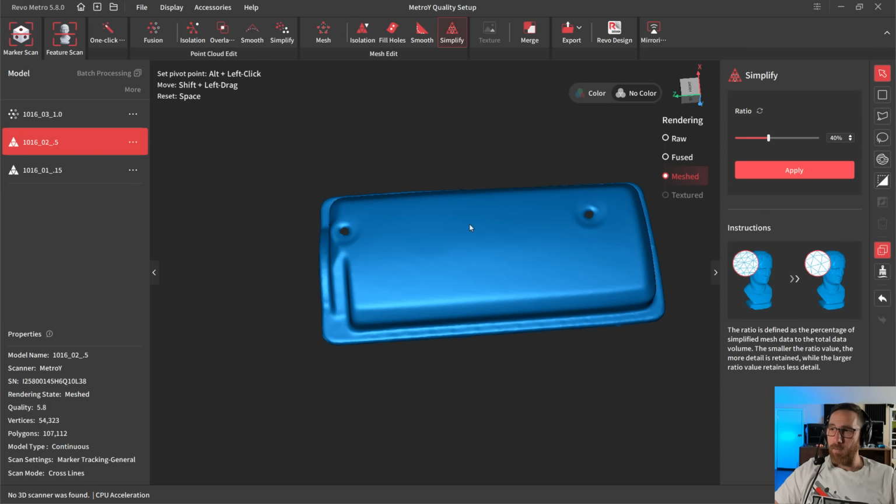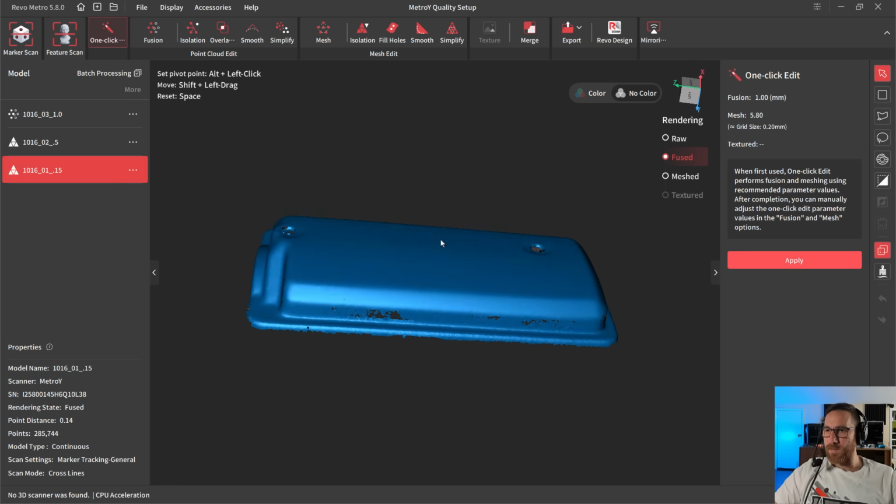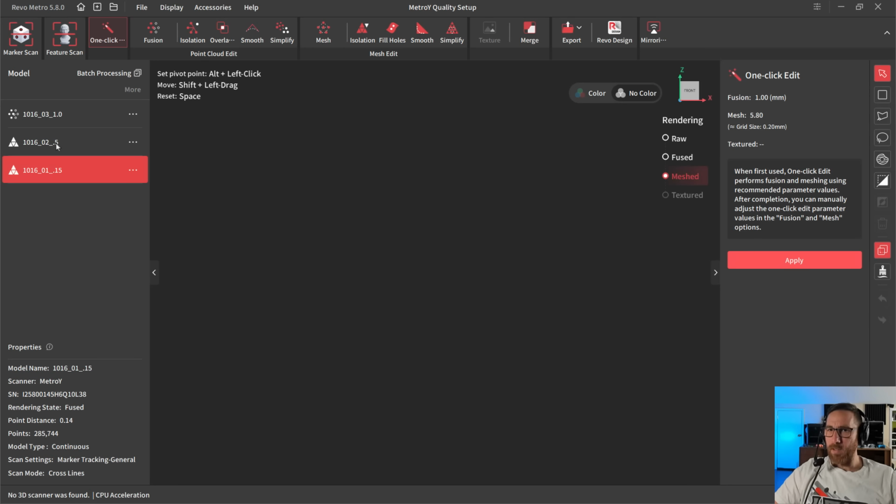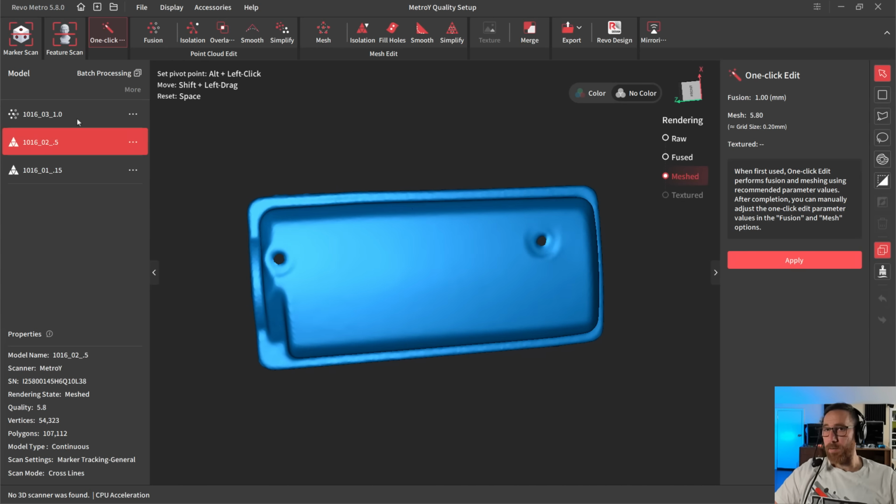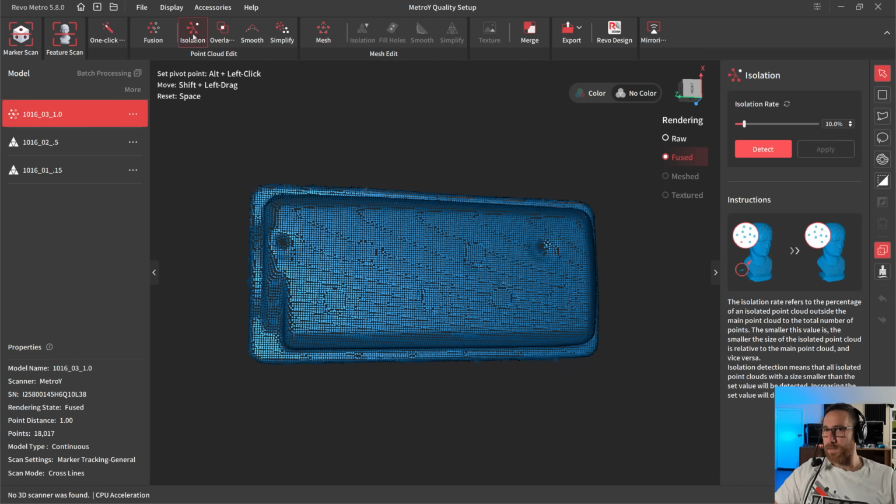So now we've got a file here that is down to 100,000 polygons. This one here, 285,000. You can see it's missing some data on the side because we weren't able to capture it. This one here, 100,000, is a pretty good result for this part. I'm going to go to this last example. So this one was scanned at 100,000 or 1 millimeter.